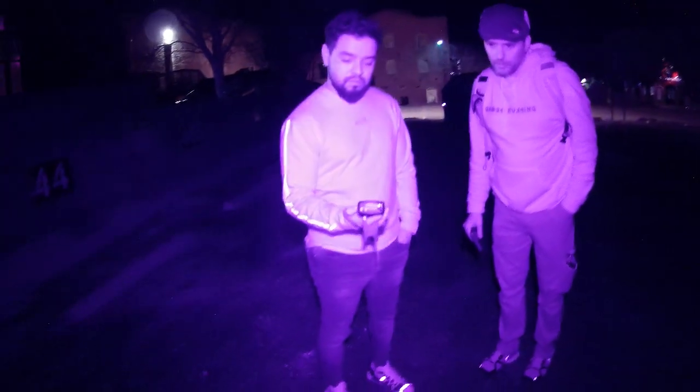So we don't normally see reds in here. Yeah, it's one red. Definitely keep an eye on it, especially in this area. This is where you can find it. Andrea, you got anything?